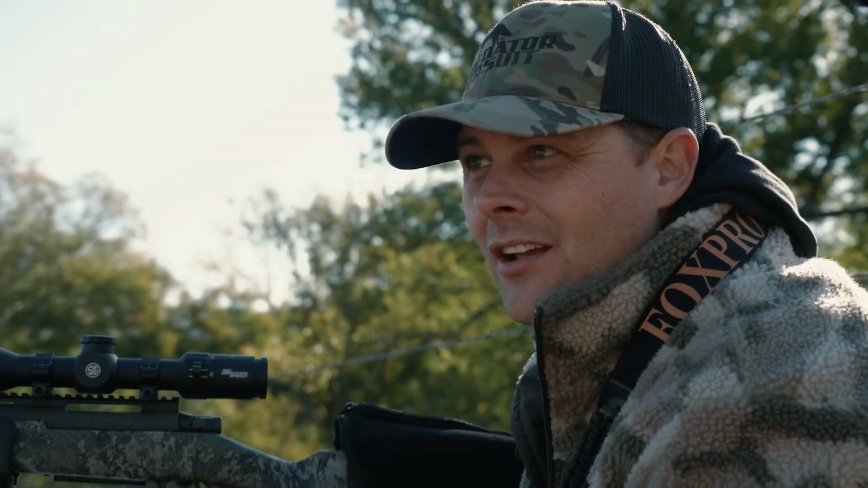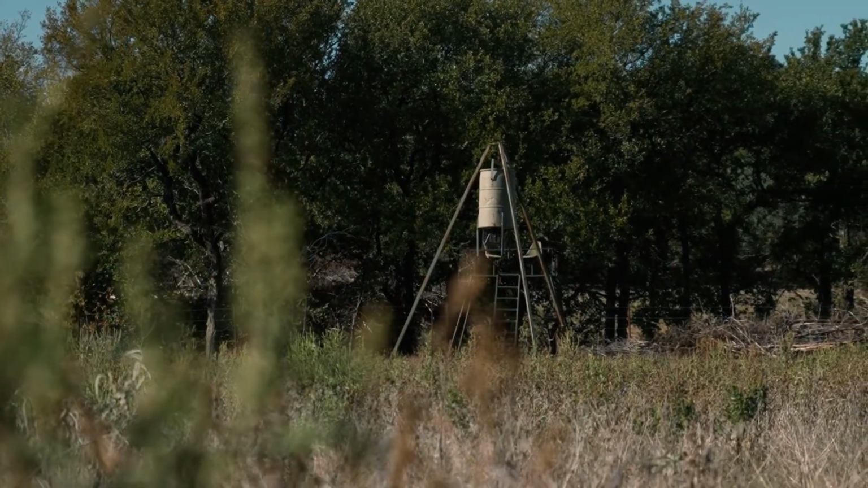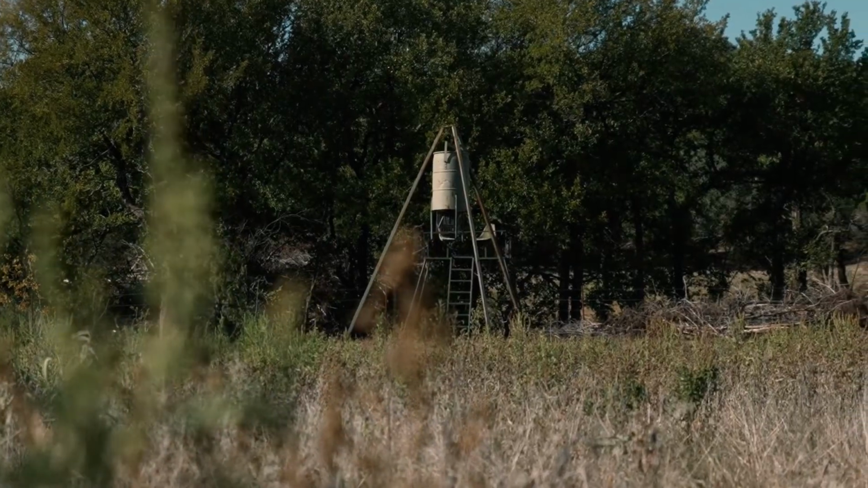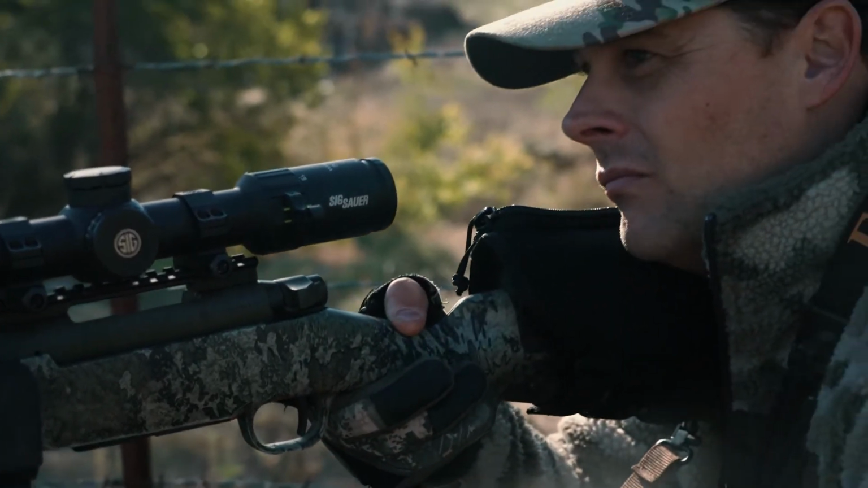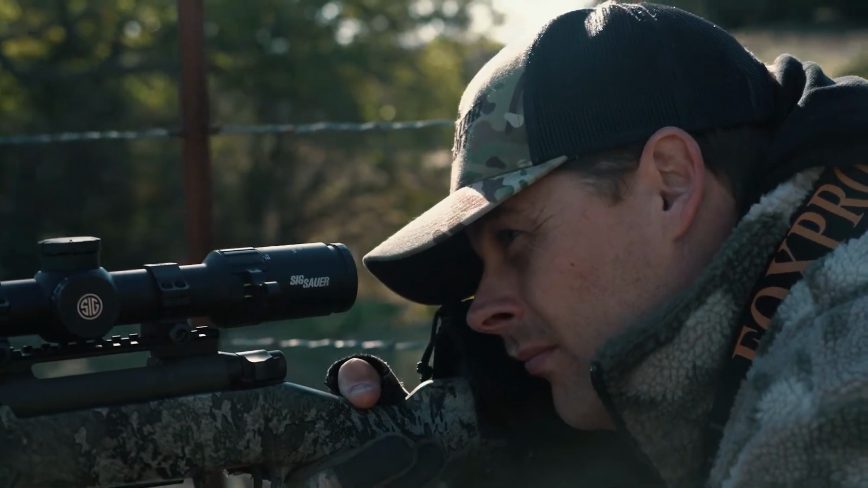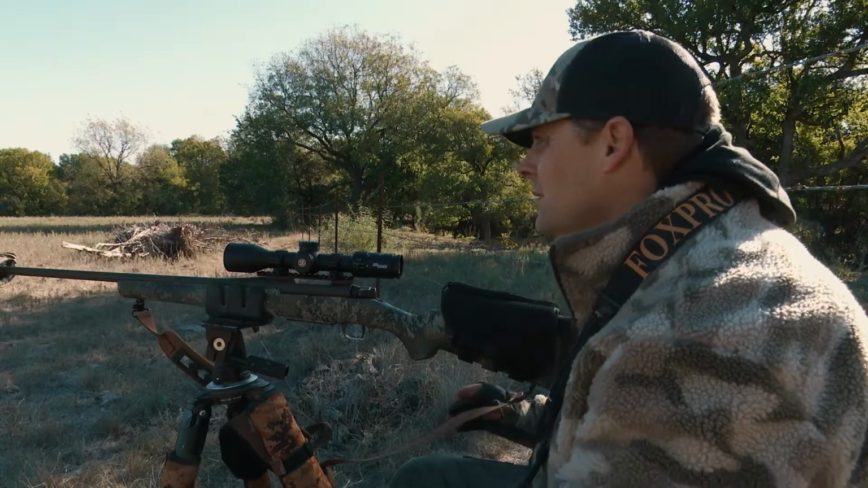I scouted this out a couple weeks ago when I was in here. Basically a food plot for deer. There's a feeder and a stand over here. I'm telling you guys, if you have feeders and stuff on your place, call next to them, because these predators know there's always rabbits and birds and everything, so they're always right around these feeders. We'll see what happens.